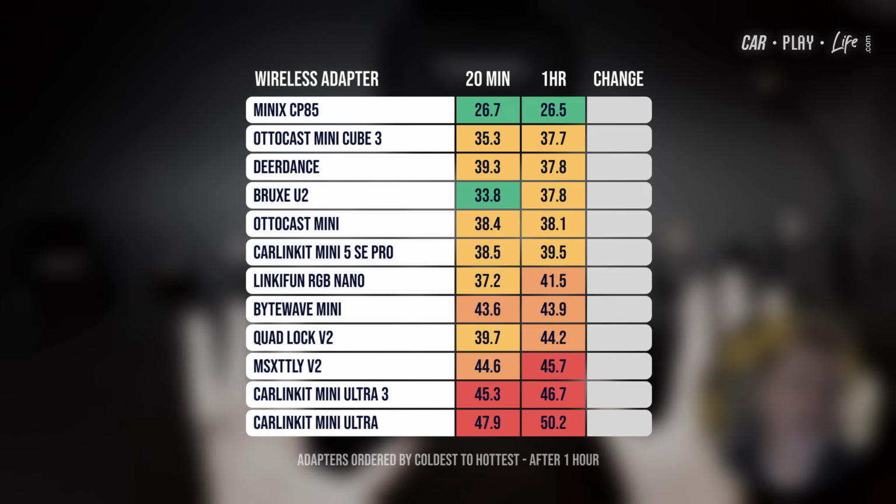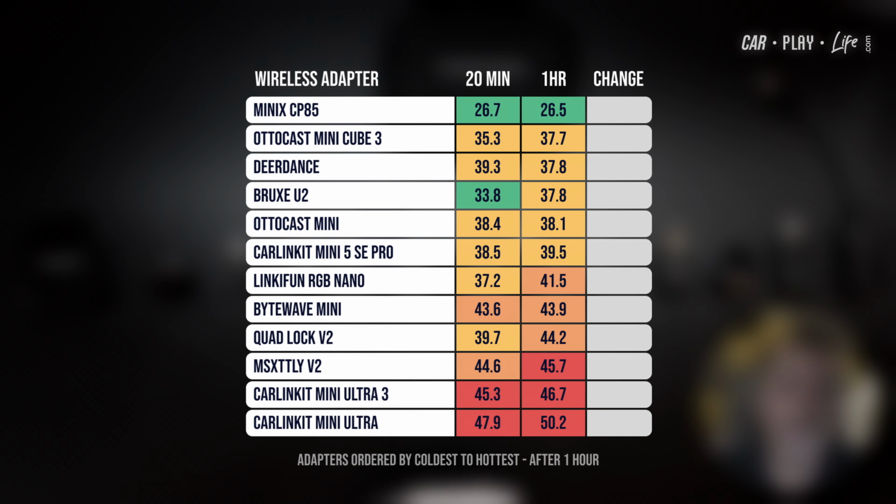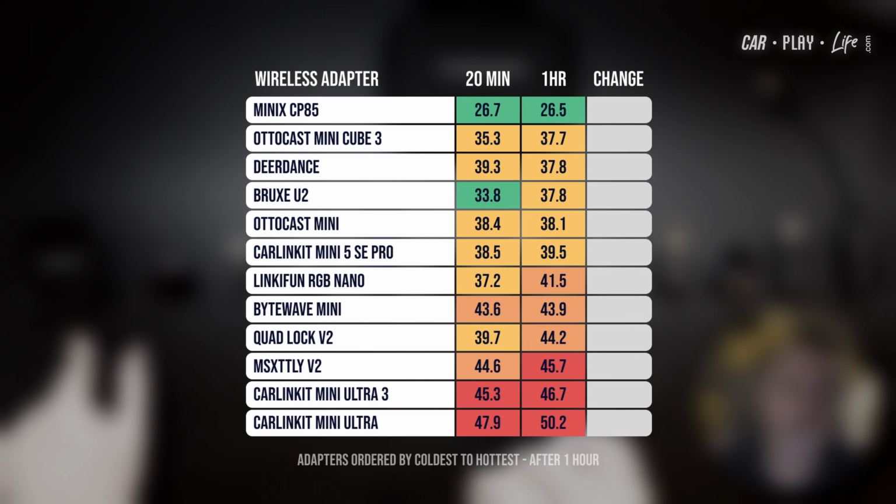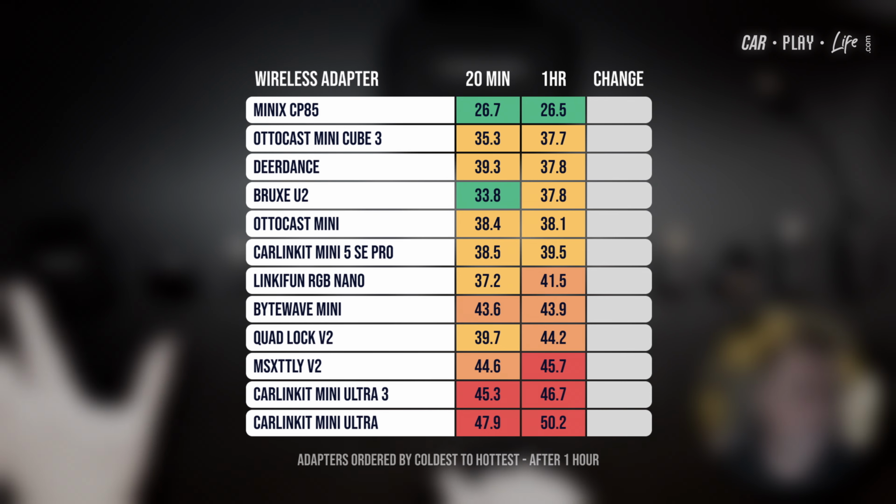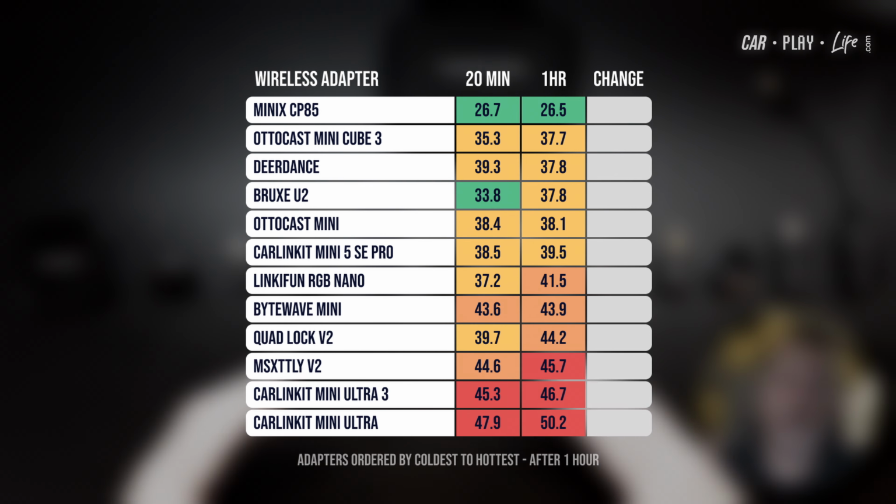All did kind of average in terms of their long-term temperatures. However, the one that really did continue to shine was the Minix, which actually went down in temperature, but not by much, thanks to that bigger case and its glass fronting there, distributing that heat a lot better.